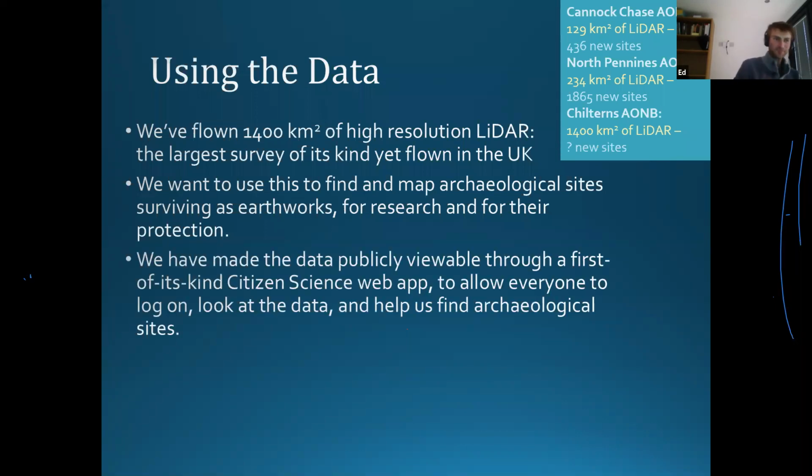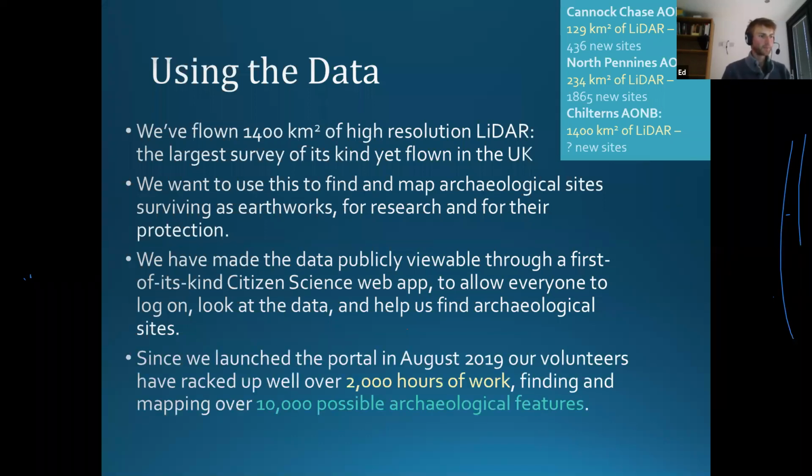So we've made the data publicly viewable. It's far too much for me and Wendy to analyze. We've made it viewable through what we're quite proud of, which we think is very much a first of its kind citizen science web portal, or web app, to allow anyone to log on and look at our Chilterns data. There are tutorials on there to help you understand how to read it. The aim is that you record things into this web portal to help us find archaeological sites that have never been mapped before. We launched the portal back in August 2019.